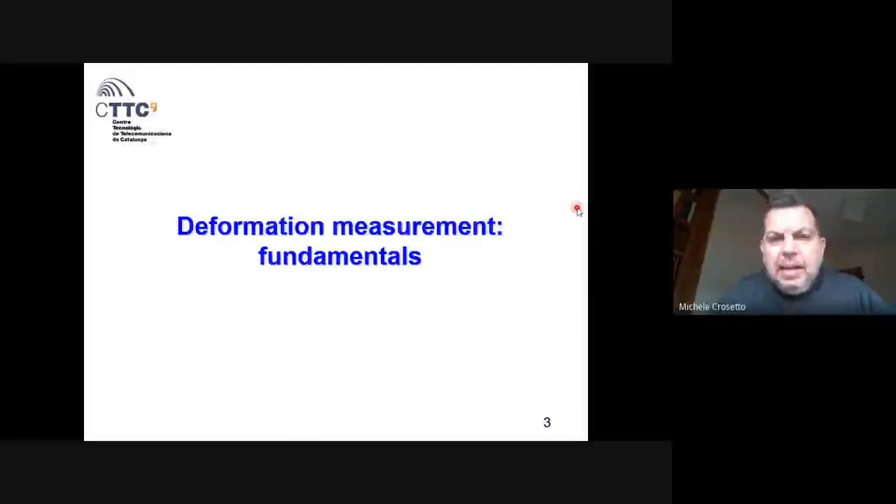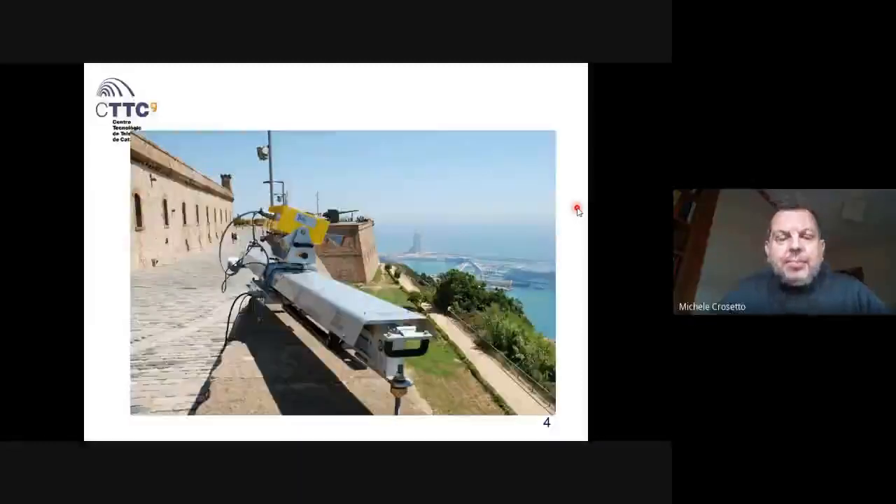Let's see some fundamentals. How does the ground-based SAR work? By the way, this is an example. This is the instrument from IDS, Pisa, Italy. There is a yellow box, which is the radar head, which has 2 antennas, one to transmit and one to receive. And then there is a rail where the acquisition is done.